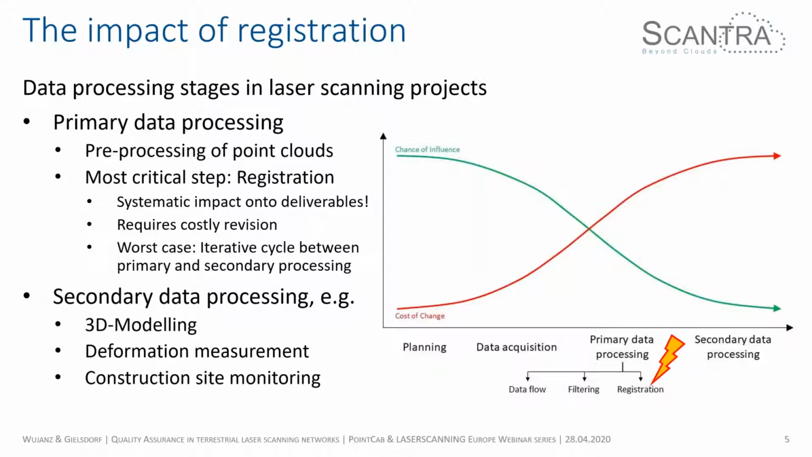And now you can see that the registration is quite dangerous because it has a systematic impact onto all deliverables. So in other words, if your registration is wrong, your deformation measurement will be wrong, your construction site monitoring will be wrong, and that's actually what you're trying to avoid.